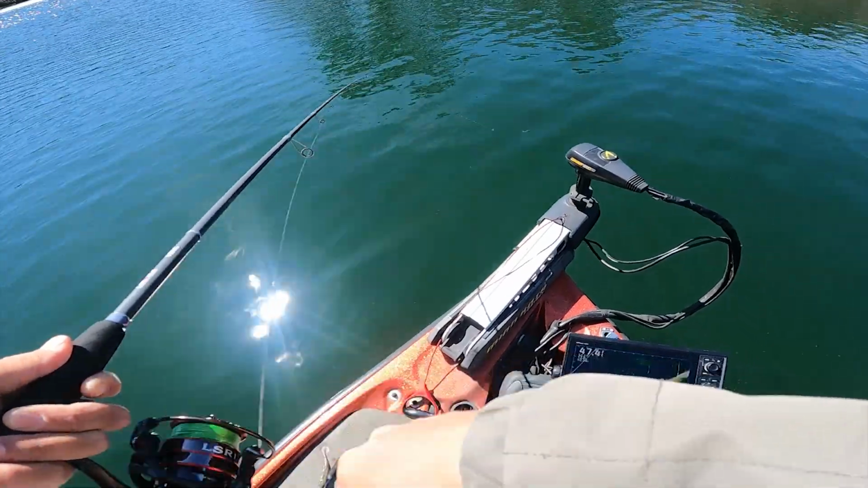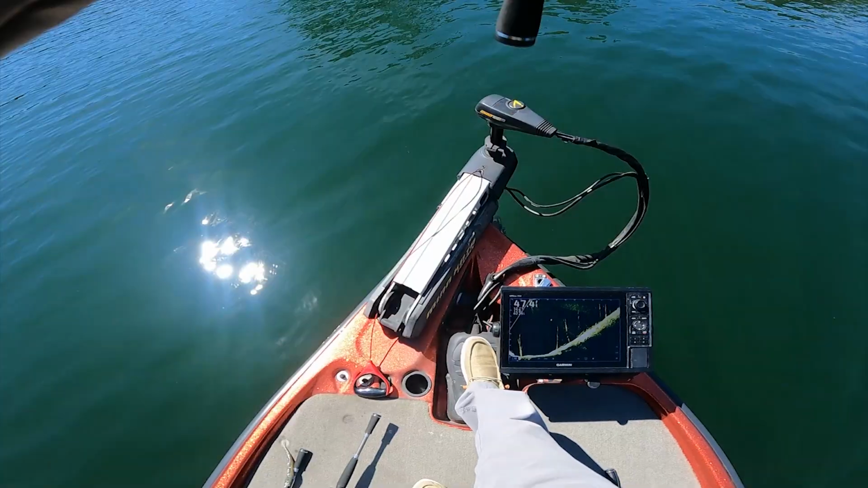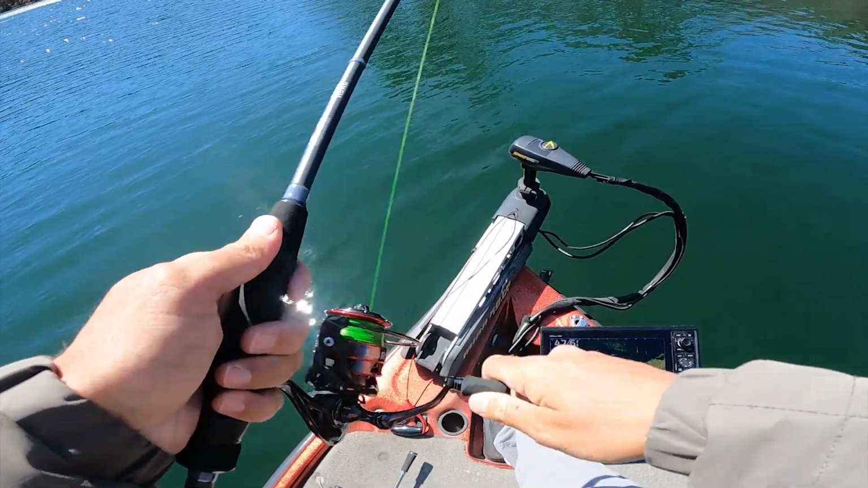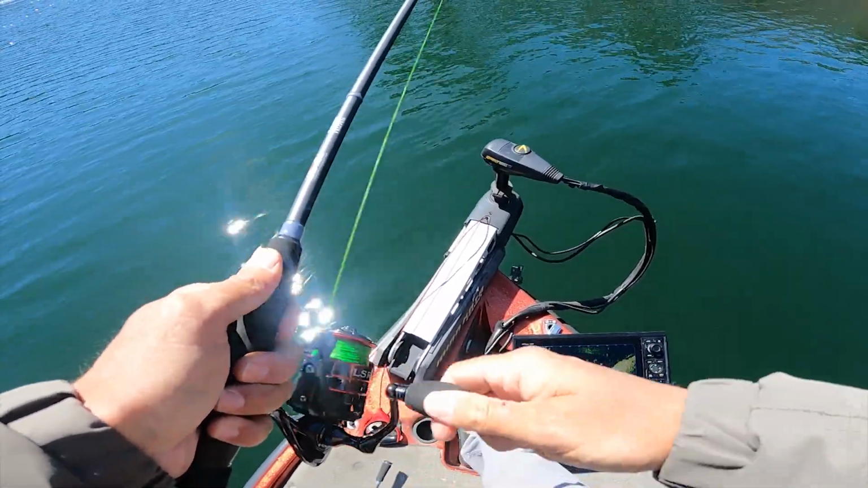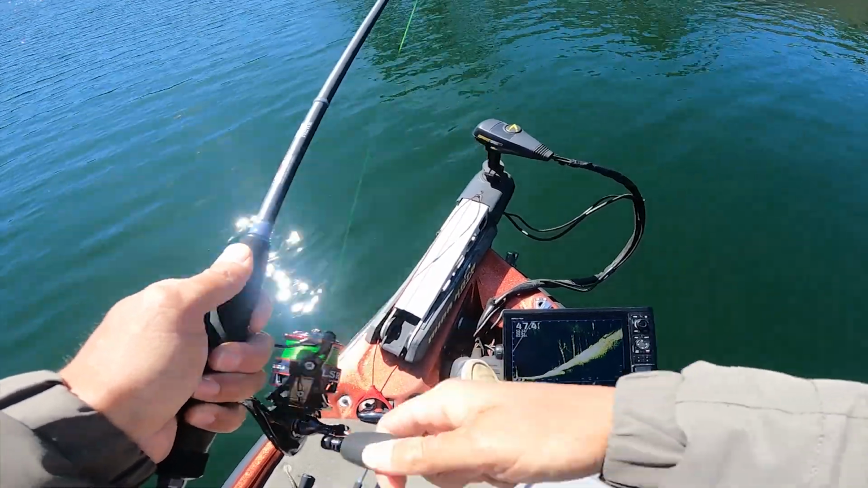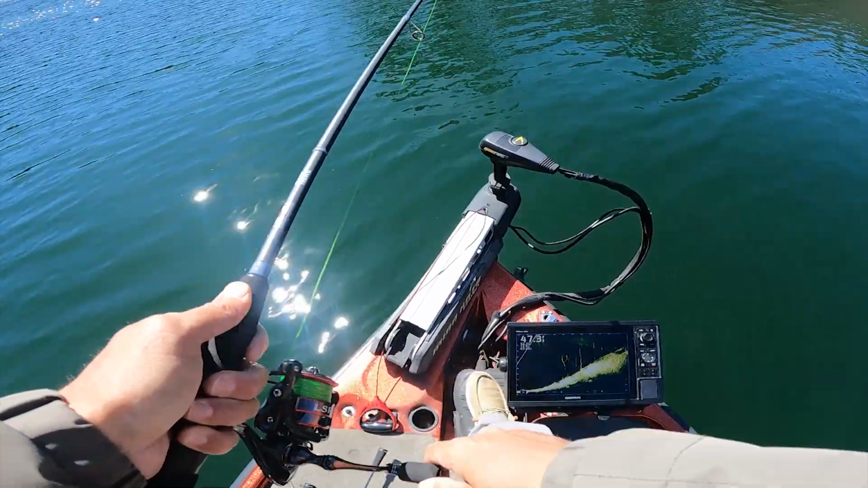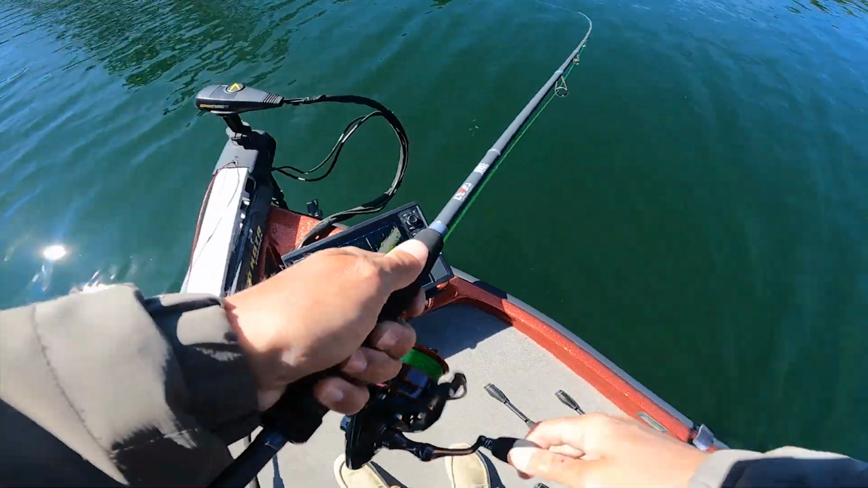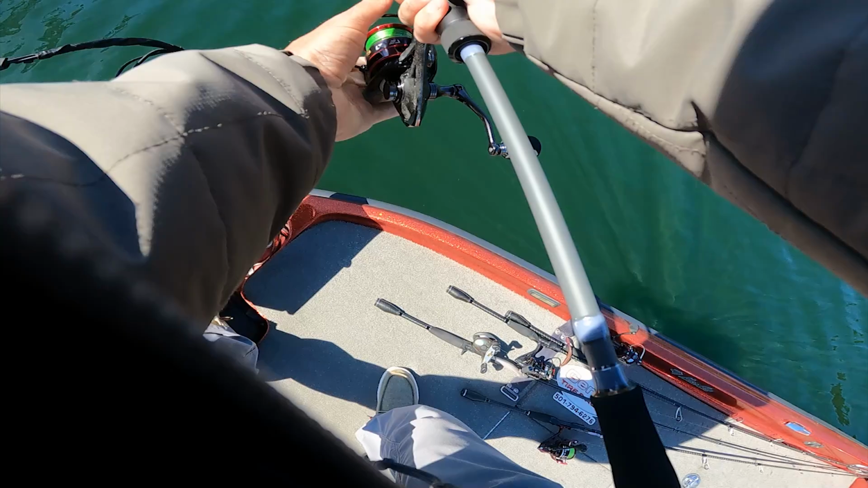That one's a bass. That's how he was long and how he just kind of acted. There's a couple more up there now. Something's up with these fish.